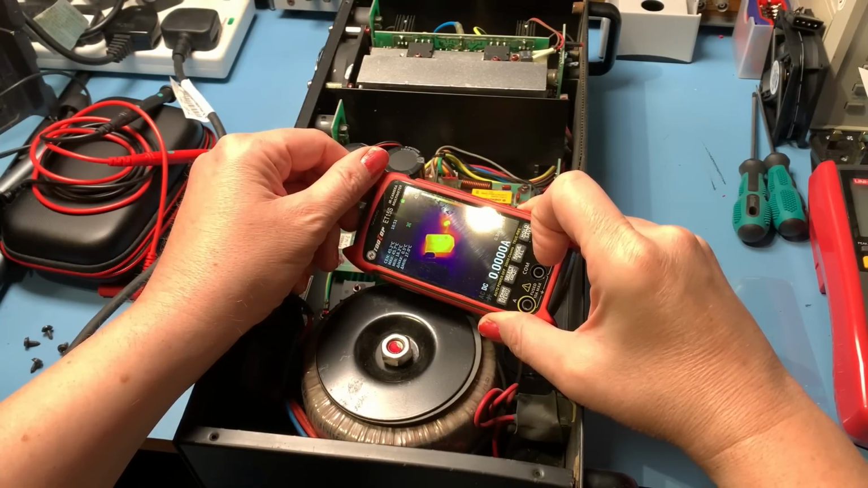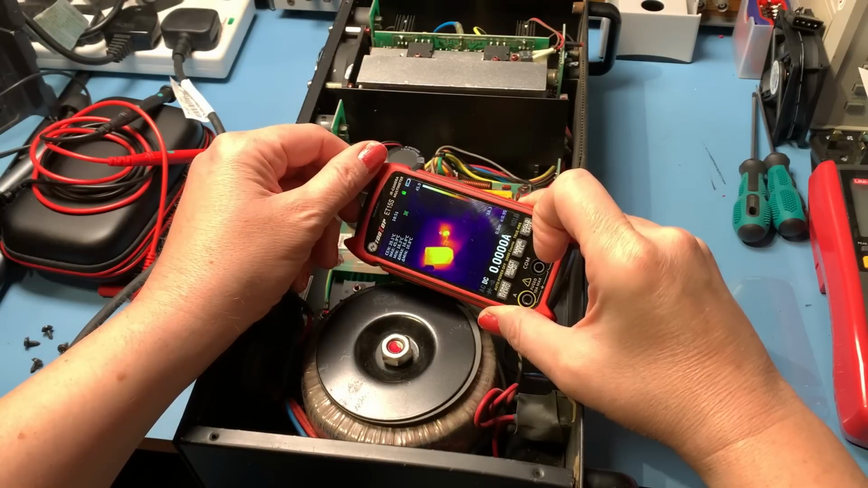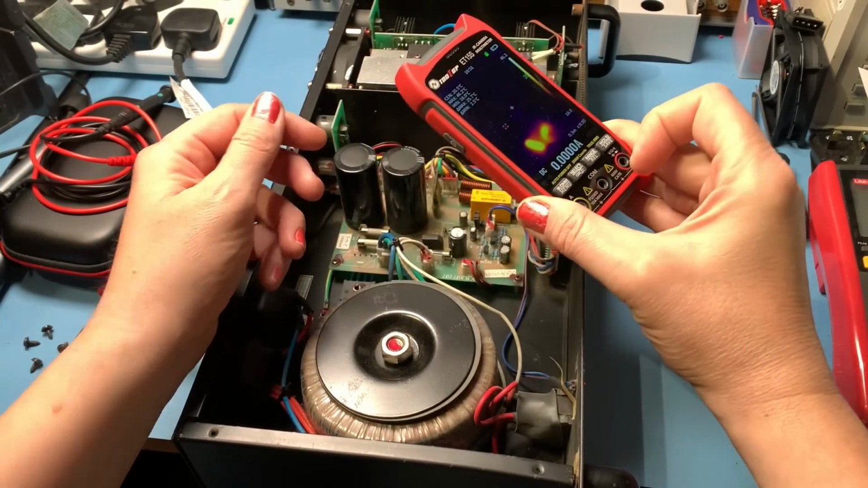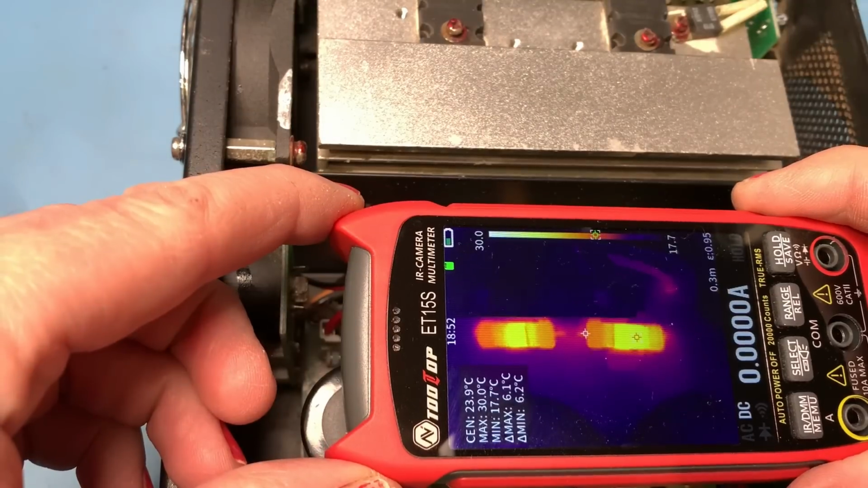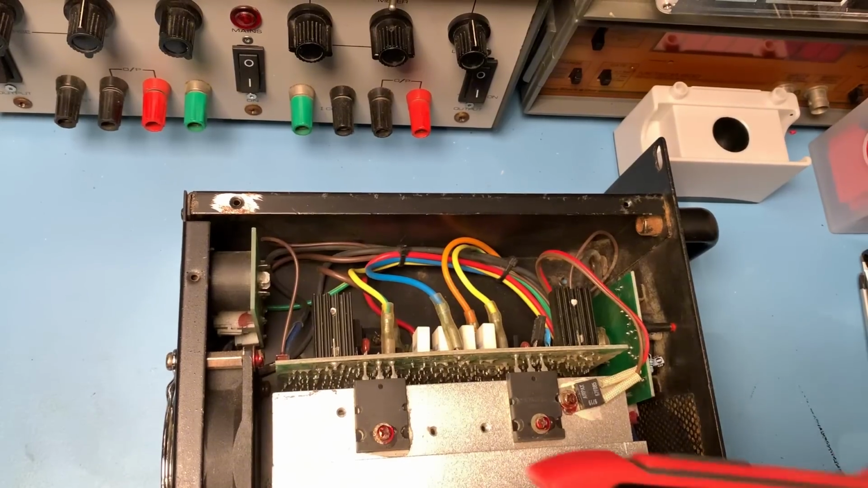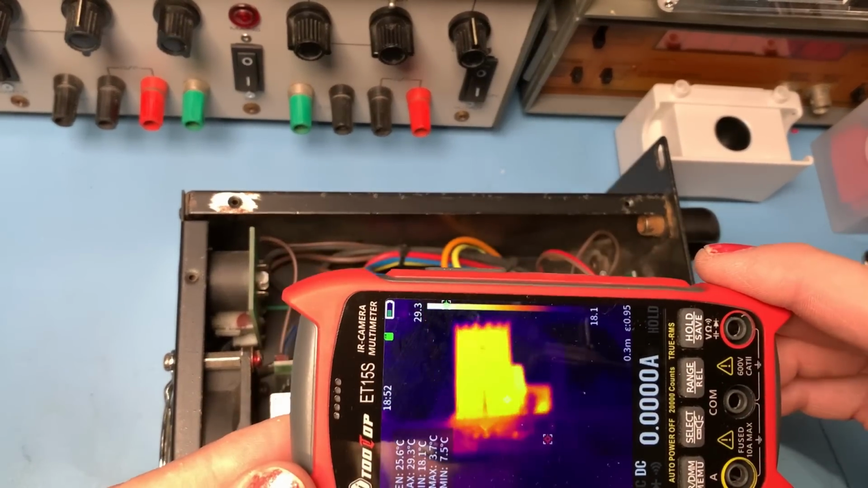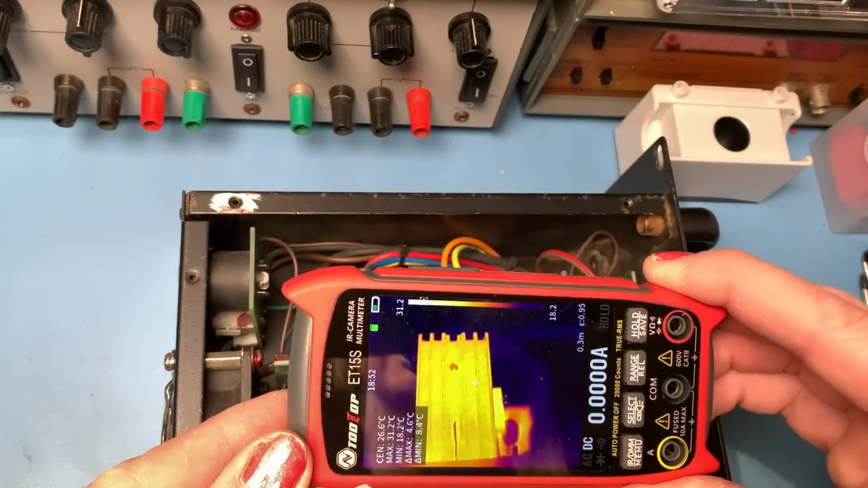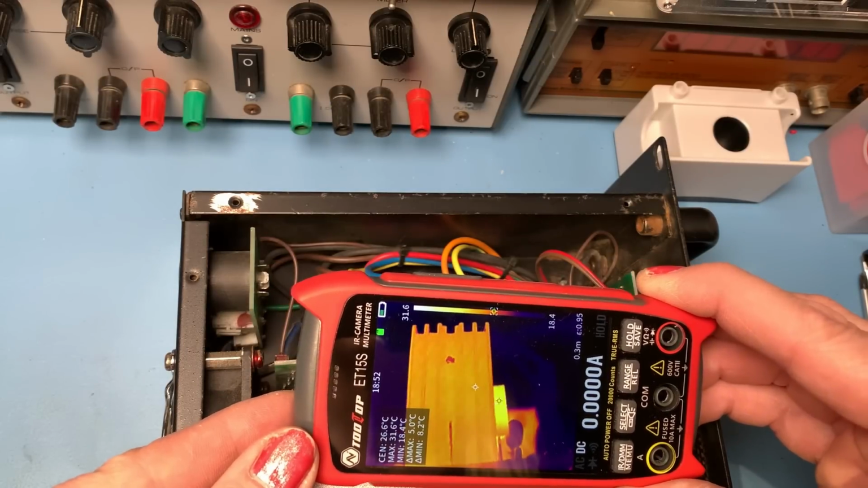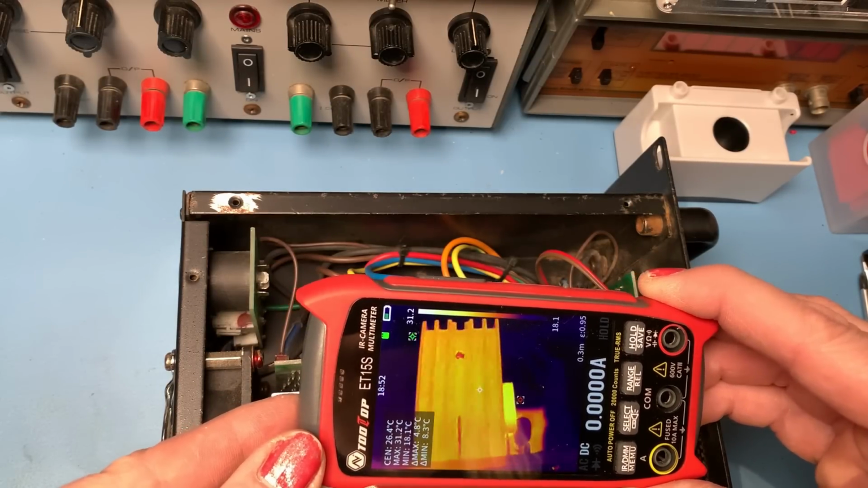So that in the center, 45 degrees. And let's have a look on this little diode here. Yeah, 44 degrees. Okay. We've got a little bit of heat down here on these two resistors. Now let's have a look at the power transistors. Wow, yeah, look at the detail you can see on the heatsink with the macro lens.